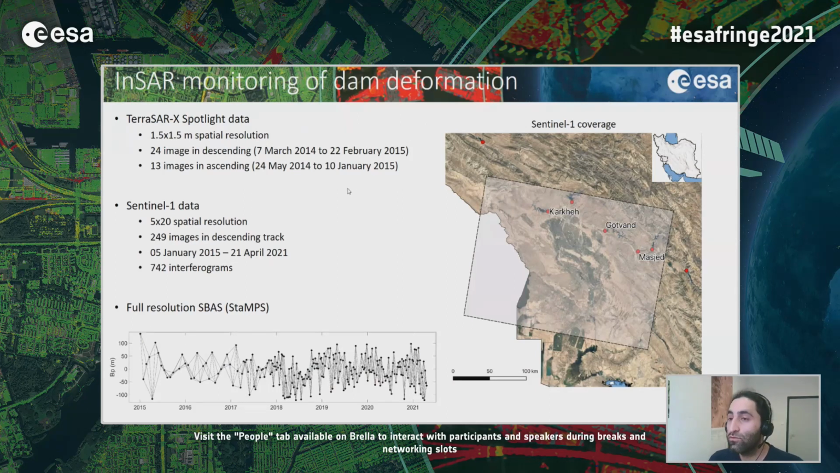So we also do InSAR monitoring of the dams. I will show you some results from TerraSAR-X Spotlight, which has a great spatial resolution of 1.5 by 1.5 meters in both ascending and descending. And then we have Sentinel-1 data, which is, of course, medium resolution. For Sentinel-1 data, we use the whole archive. We produce more than 700 interferograms, and we do a full resolution SBAS. Here's the network of interferograms for SBAS, the coverage of Sentinel-1, as you see here, and the 3 dams that we study in this work.